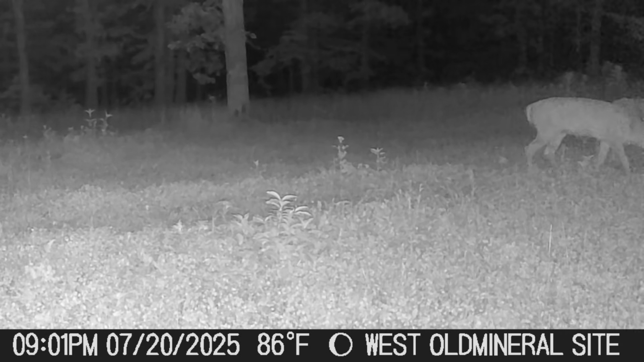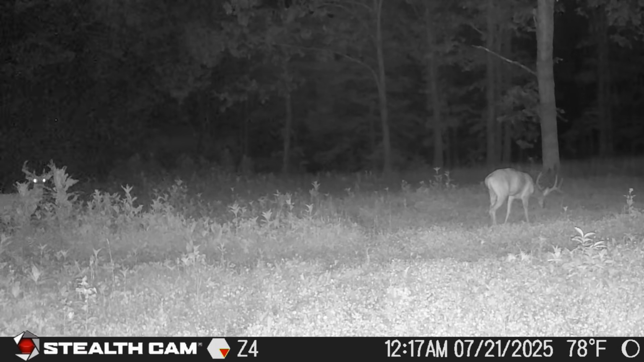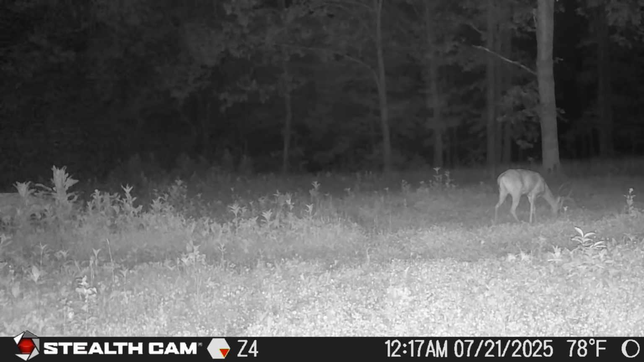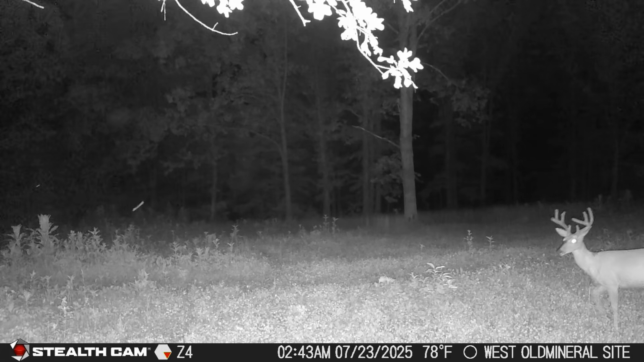Two different studs here. The one here on the right, actually there might have been three. That's a 10-pointer, and then here's one on the left. That could be the injured drop tine buck. I think it actually is. Here's a young up-and-comer. Looks like maybe a 9-pointer.